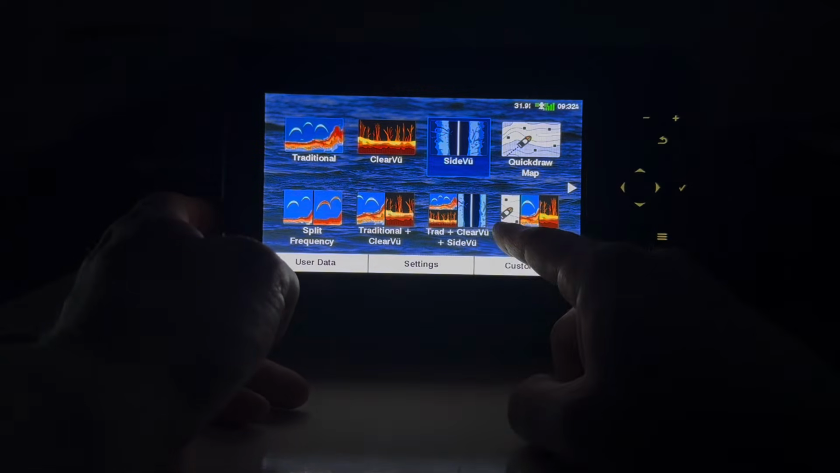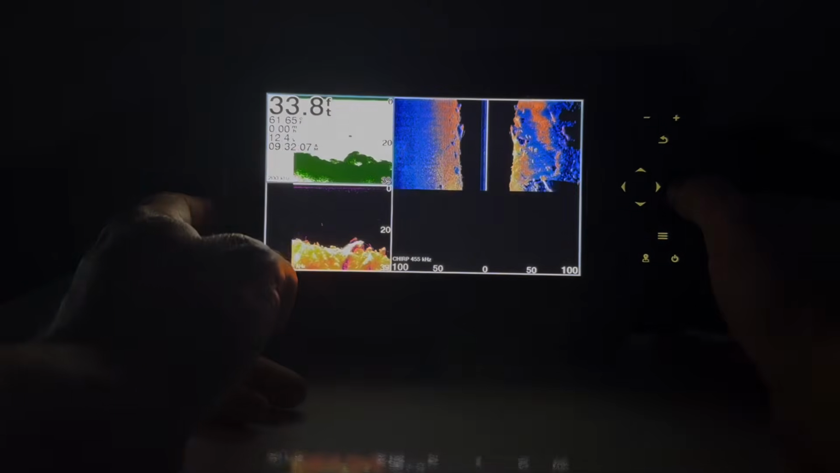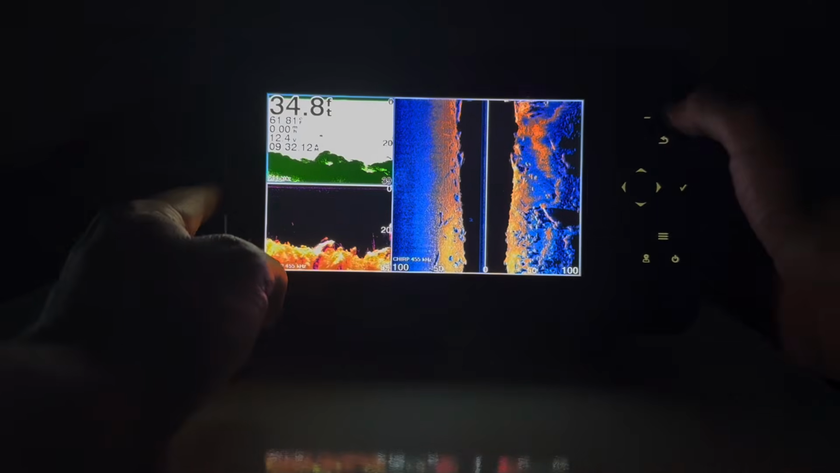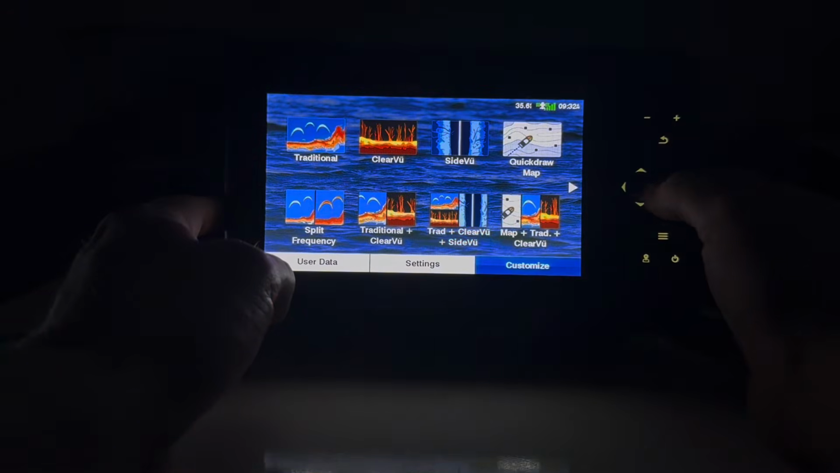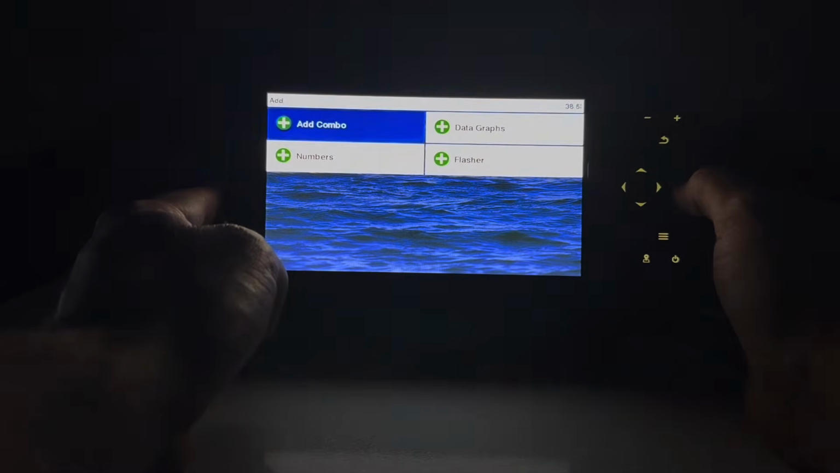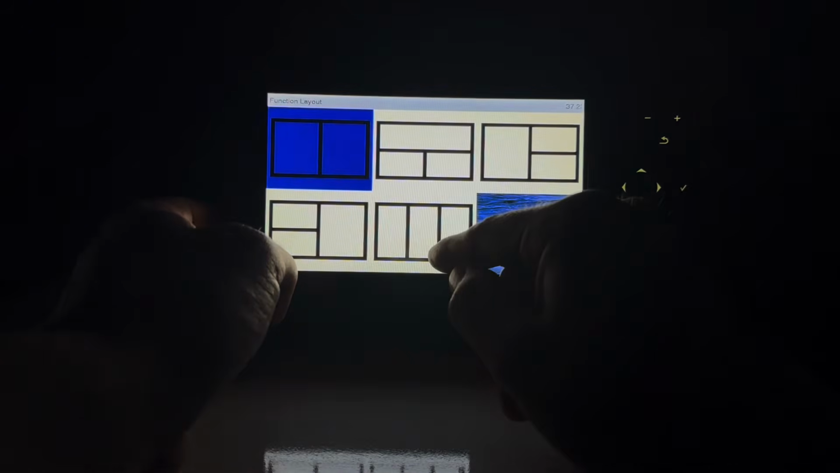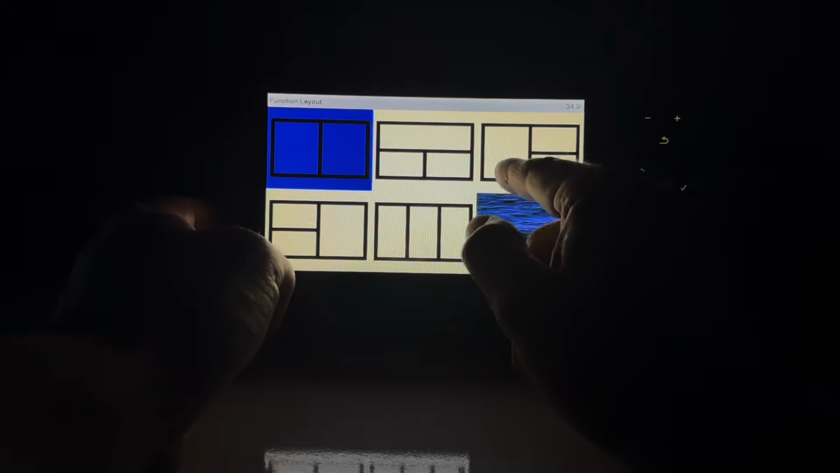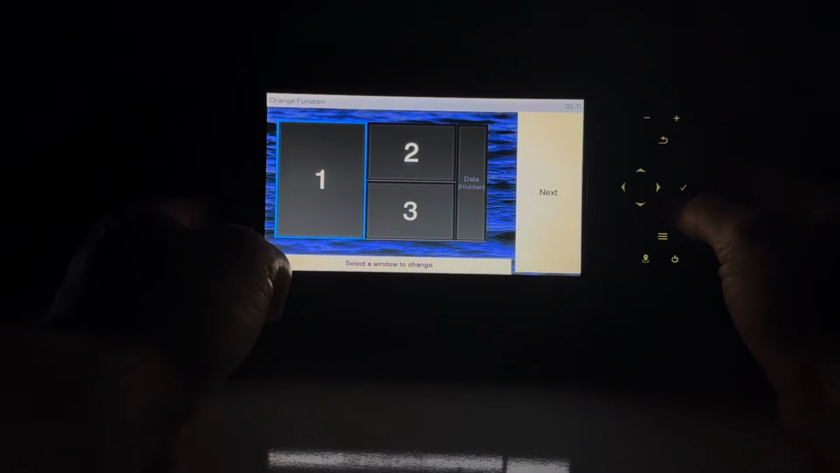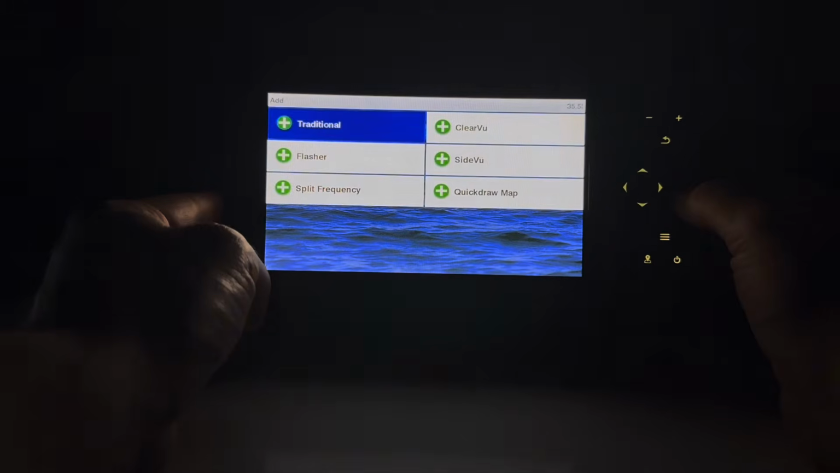So now my split frequencies are down here. These are different combinations. I mean, you've seen this before, I'm sure. Different combinations that you can choose from of those frequencies. But not only that, if you head over to the customization again, you saw this one here, it says add. So I can add in a new combo. So add combo, and it's going to give me function layouts here where I can choose which layout I want to pick. Let's go over to this guy here, click A or OK. Then it's going to be highlighted on the first one here, number 1. Just click on that.